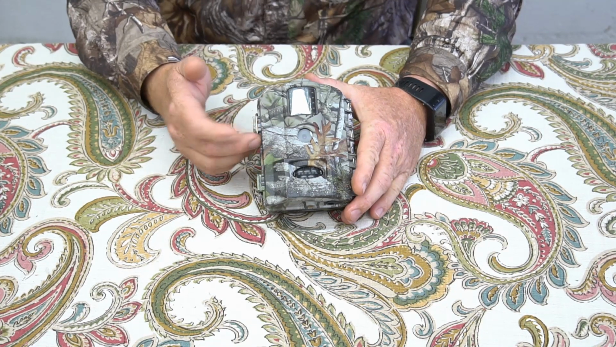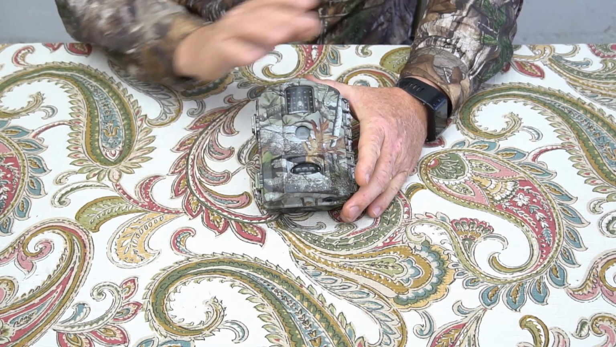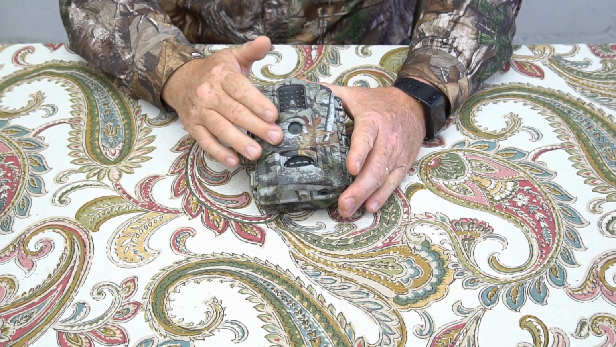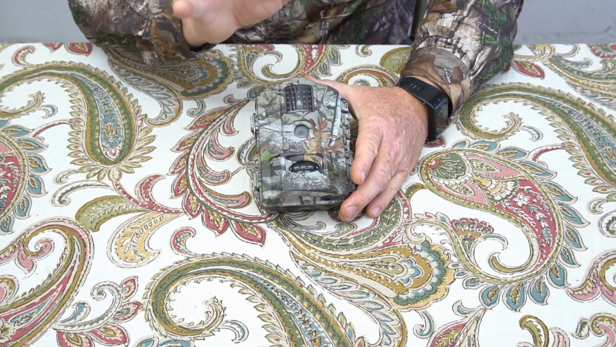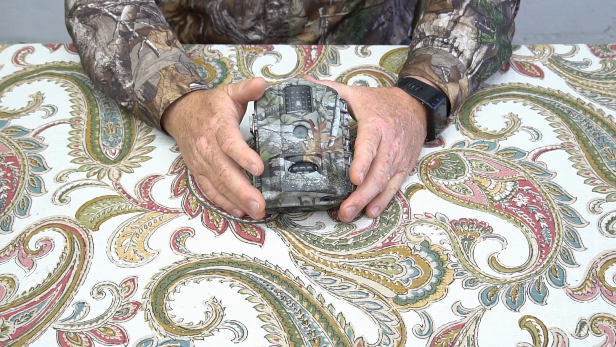Now, I've gone through the settings and there's no way to change it from narrow to wide. That's actually the lens that's doing that, not the software. Because it is taking pretty good pictures at that narrow angle, and it is closer up, so in some cases it actually is pretty neat.